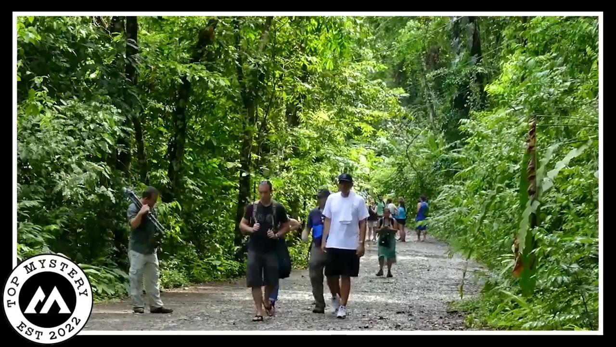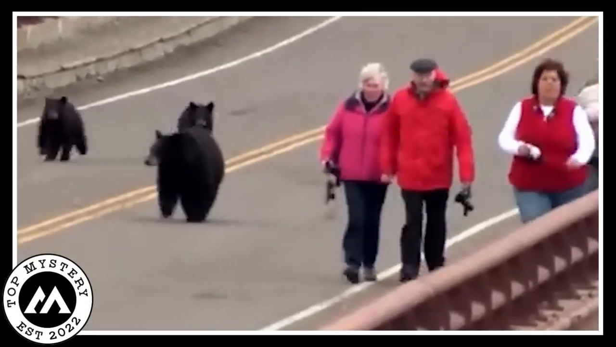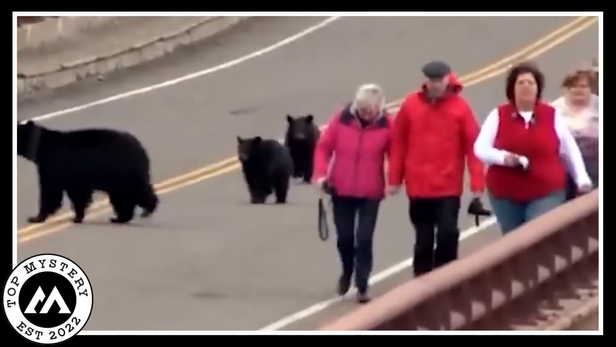Wild escape. A visitor's peaceful day took an exciting turn when he got into a sprint with a black bear, creating a tense atmosphere throughout the forest.